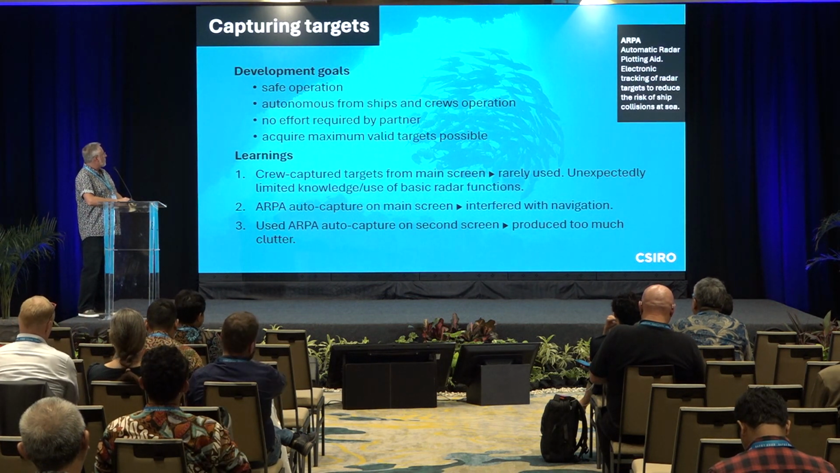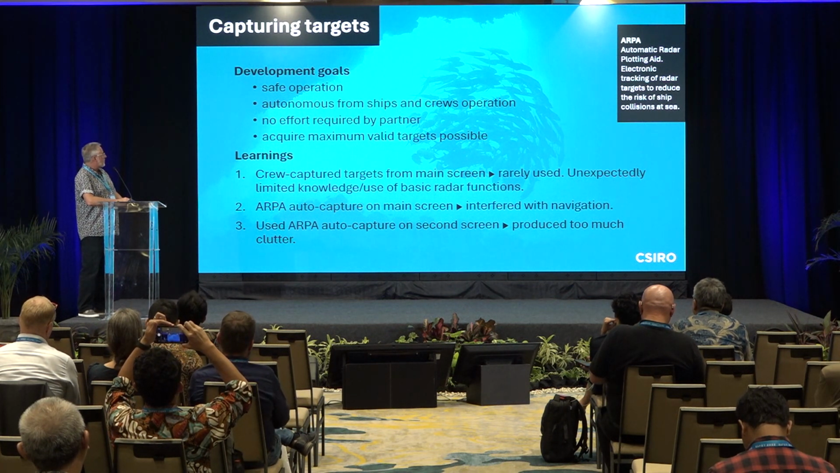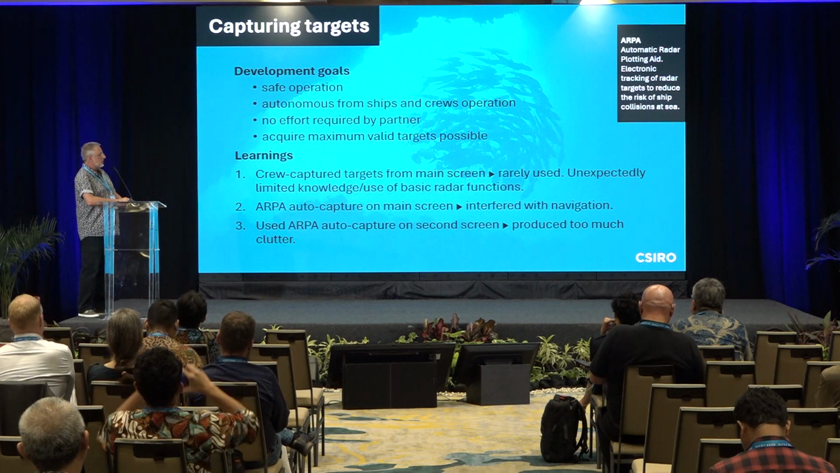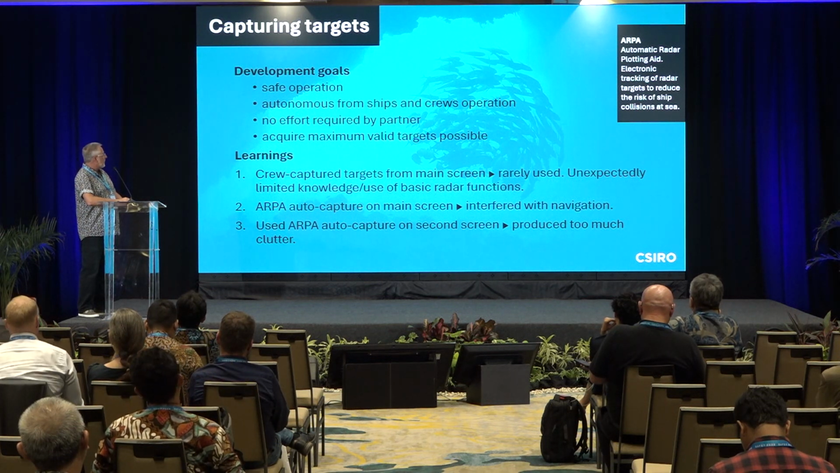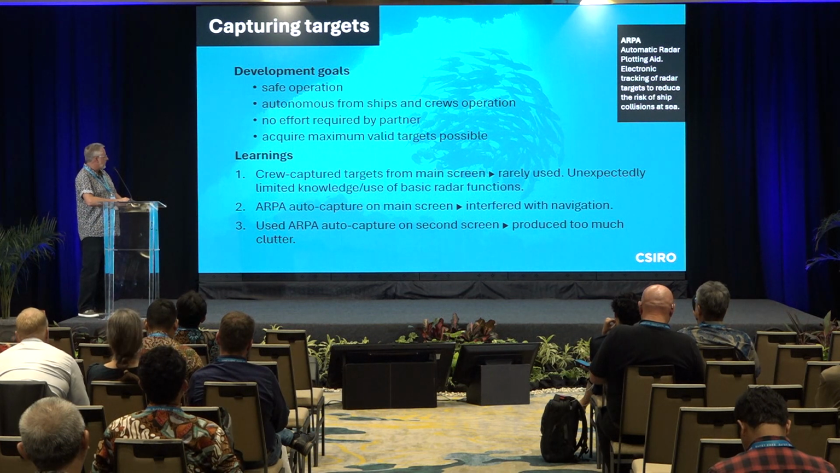Our first goal in development was, of course, to ensure safe operation on the vessel, to be autonomous from the ship and the crew, so they have nothing to do with it at all. We did not want any effort to be expended by the partner, and then only as a fourth item, we're trying to harvest the maximum number of targets possible.